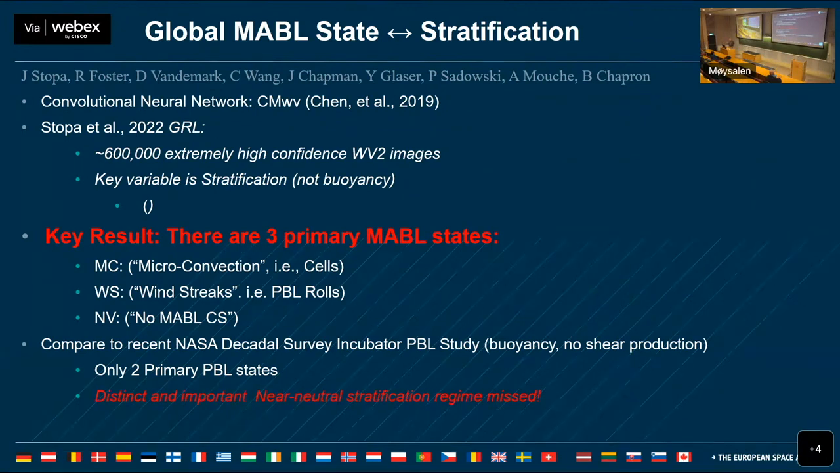There was a recent NASA study filling in on their decadal survey, a PBL incubator study, and they were specifically told not to consider wind. Not considering wind means you can't get shear, which means you can't look at stratification. And because of that, their report states that there are two boundary layer states. It's either convective or stable, and that's wrong. There are three boundary layer states, and I think that point cannot be overemphasized.